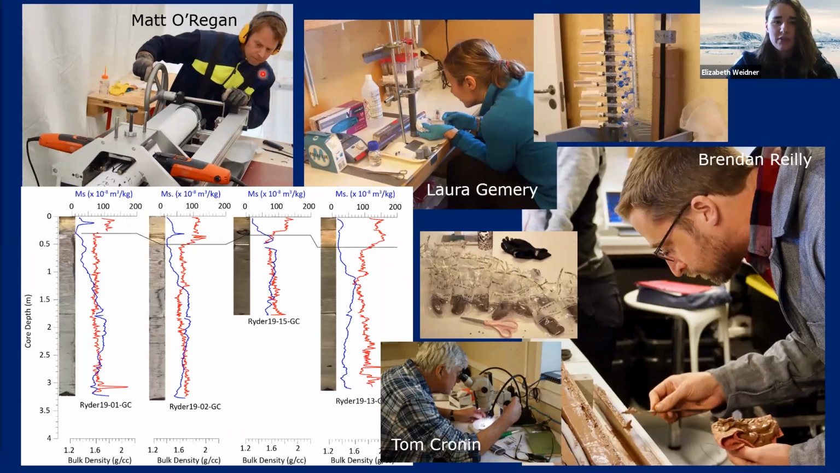Matt O'Regan ran the coring operations. Here he is slicing a piston core. Brendan from OSU is sampling a gravity or a piston core for analysis. A lot of the analysis happens on land, so you can see we kept all of the cores, of course, and there's baggies of material, but a lot of that analysis happened on Oden as well.